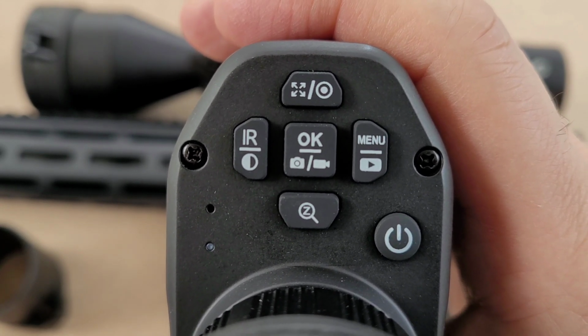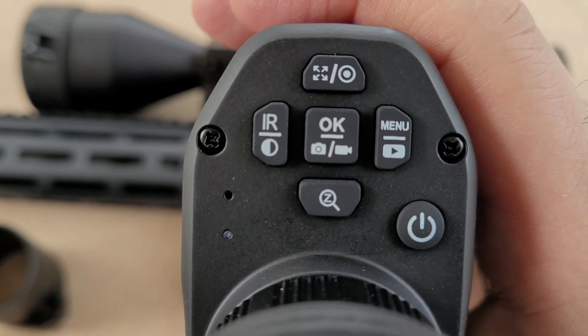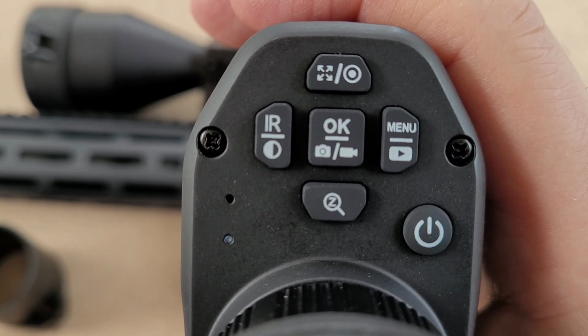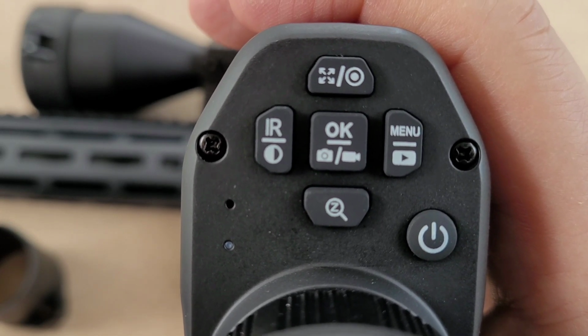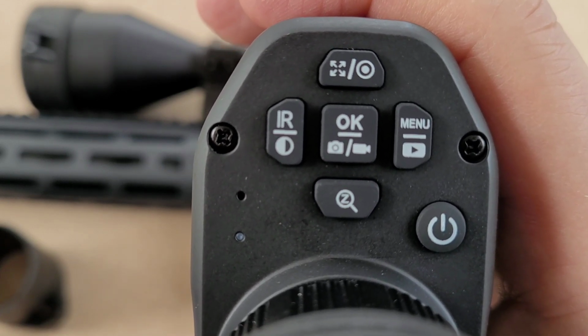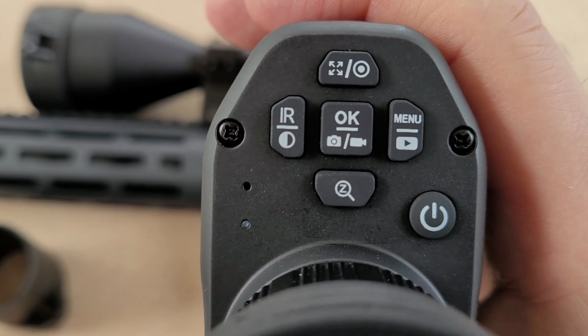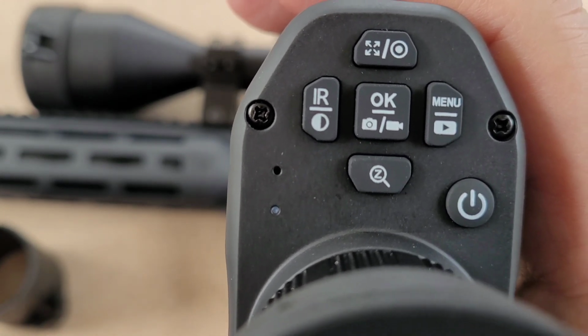The problem with the digital zoom is while you're recording, if you zoom in or out, it stops the recording and it will start a whole new video. So you can't zoom in or out while you're actually recording and keep it on the same video. It's going to put you on a new video. So there isn't a quick way to zoom in and out and just show that in the same video. It'll be a whole new clip.